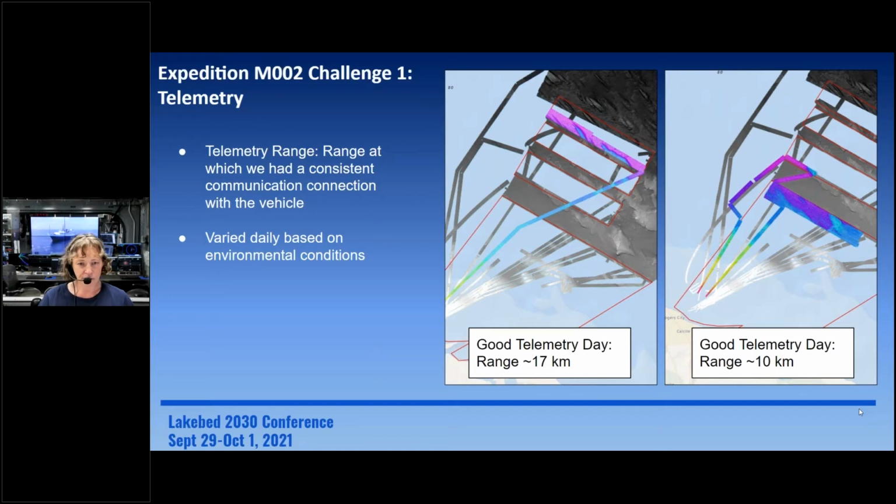It was environmental for sure, but even when we thought we understood when we were going to get good telemetry, it sometimes surprised us. So the picture on the left is an example of good telemetry. We got out to that outer gap, we mapped there all day, and then we came back. That was great. The image on the right, it should say bad telemetry day, not good. We would head out, we were trying to get out to one of the further gaps, and we start seeing our signal drop out. So we immediately turned around, that's a little jog, decided to map inshore that day. So that pretty much was how every day went.